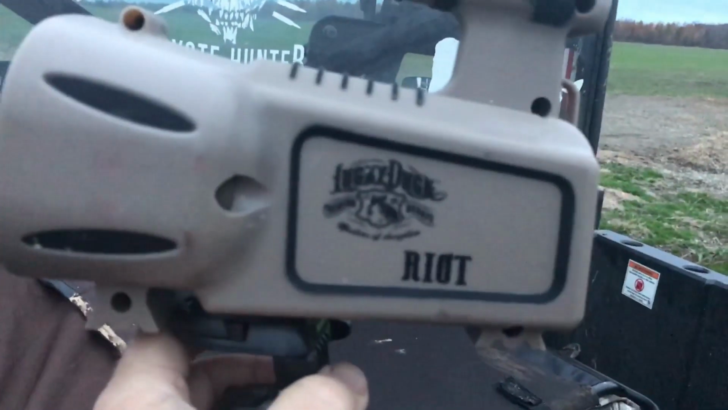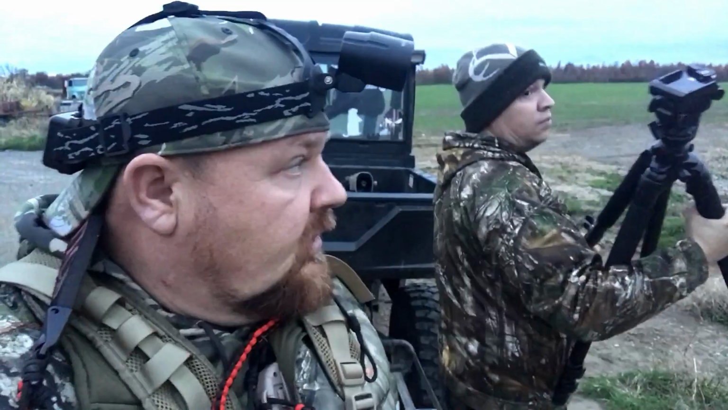So what we're going to do is set the call up, and we're going to sit downwind of the electronic caller, so that when the coyotes come around to catch the wind of the sound that they're hearing, we'll be sitting right there, which puts us in line for a real close shot. And hopefully I'll get something this time.